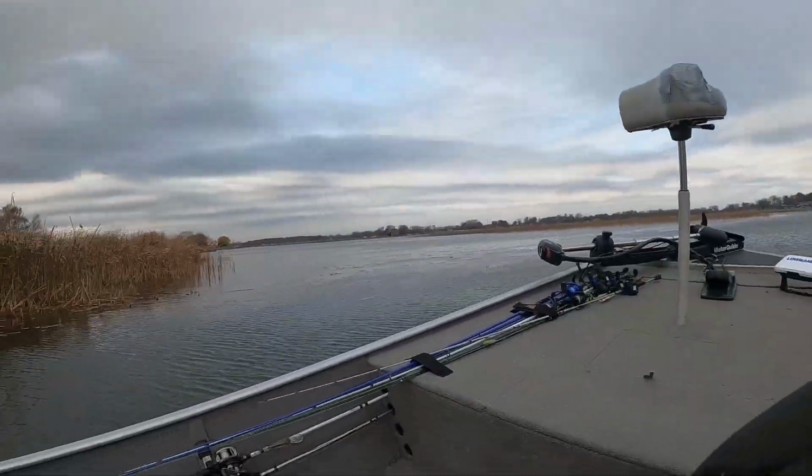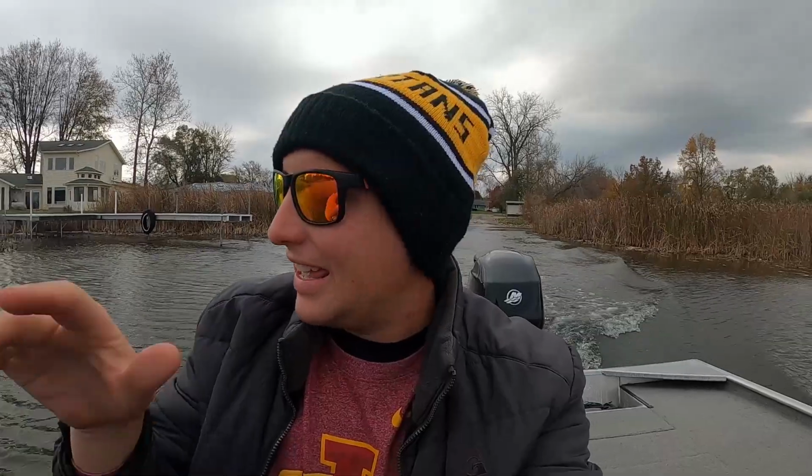Is it always windy, cold, and rainy whenever you get to go fishing? Because it seems like it always is when I'm fishing. We got 14, 15 mile an hour winds. It's warm though, it's 60-ish. We got a steady wind, we got fall into winter transition. We got water 56, it's probably gonna fall on me right now. Hey, we're gonna catch them.